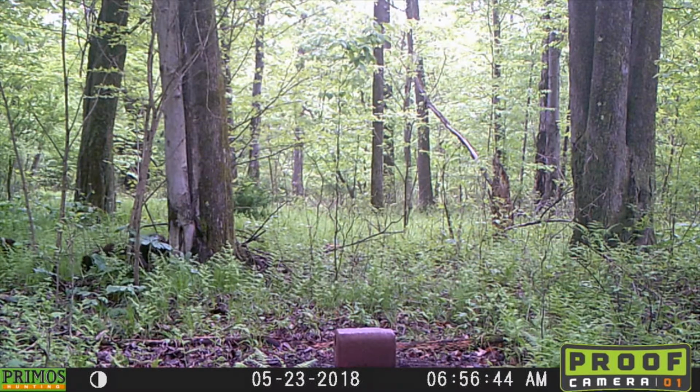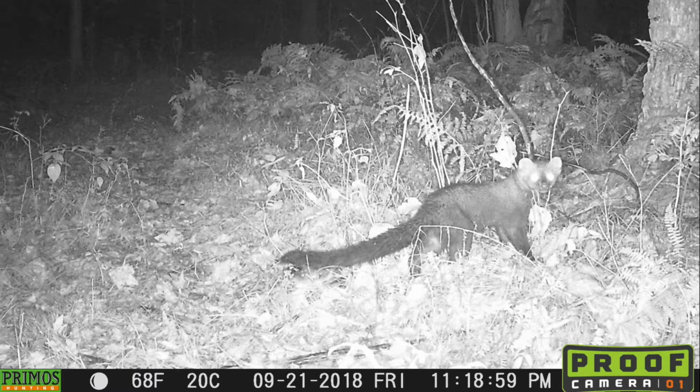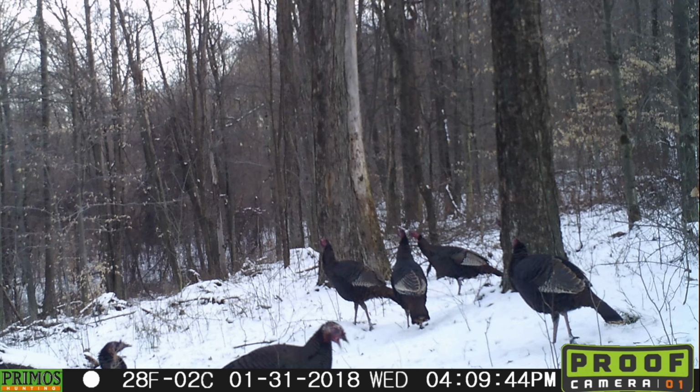In this particular video here, if you look on the left side of the video, you'll see that there's actually 2 of them playing. And this is probably the only time I've ever got them in daylight, but there's actually 2 of them playing over around that tree. And again, continued on through the year. This is September, around the same area as the last video. And then this is a totally different location in October that I got several times, the picture of the fisher as well.